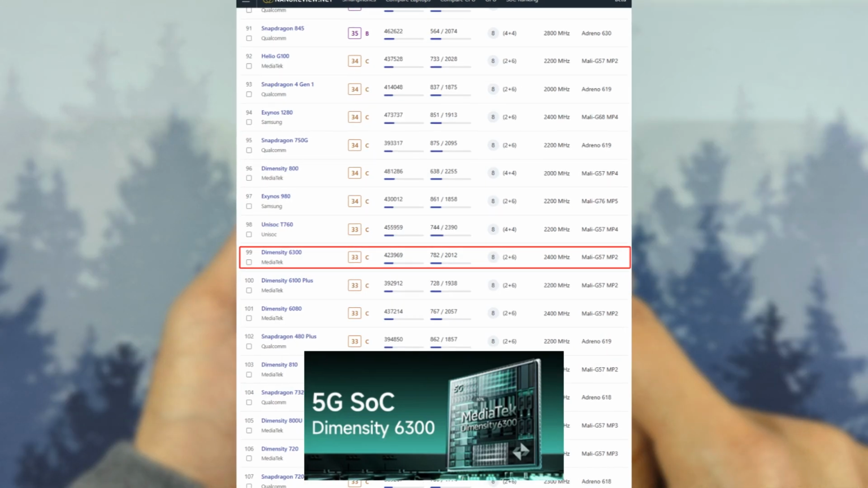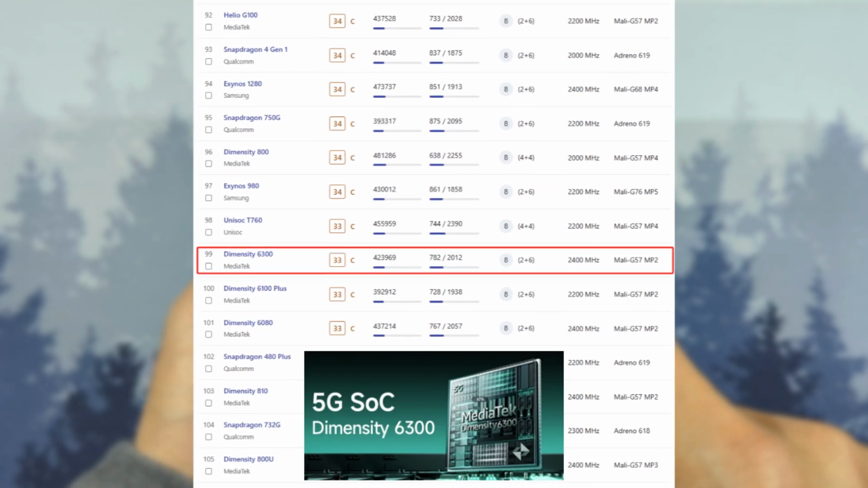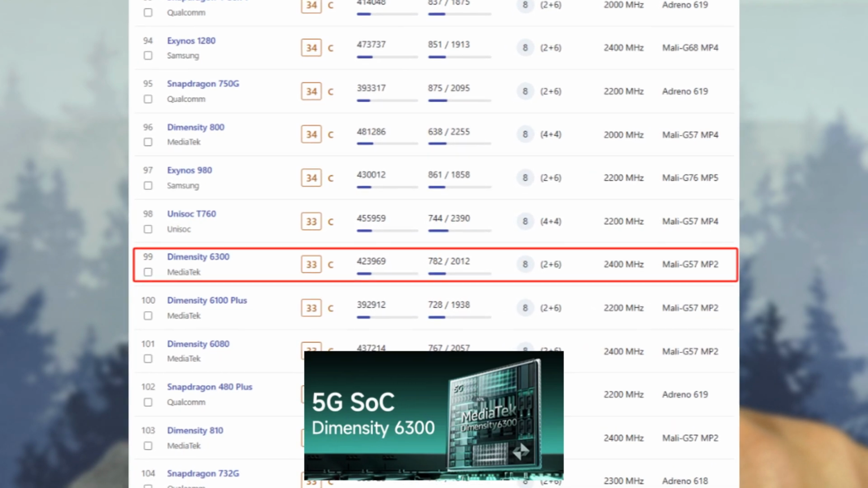This is powered by a Dimensity 6300 5G CPU. NanoReviews.net gives it a C-class rating, which puts it in the range of a Snapdragon 480 Plus. Even though it sounds very mediocre to be given a C-grade ranking, for most daily tasks such as messaging or web browsing, it is sufficient.